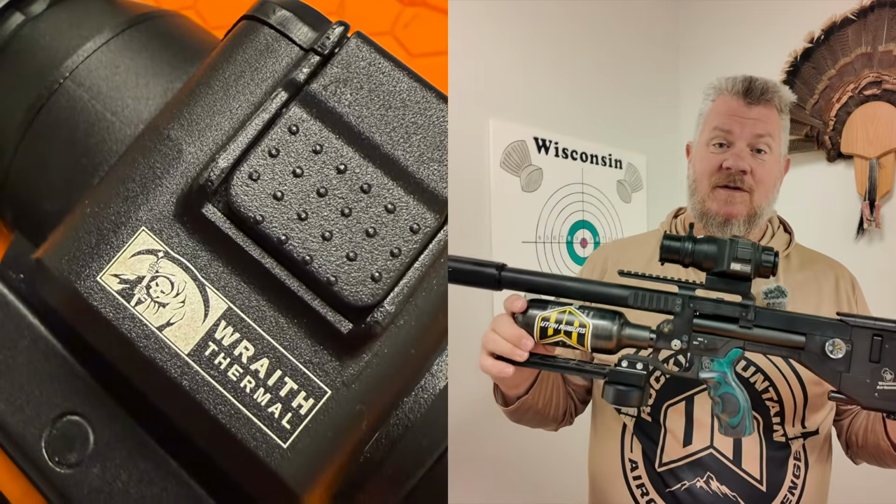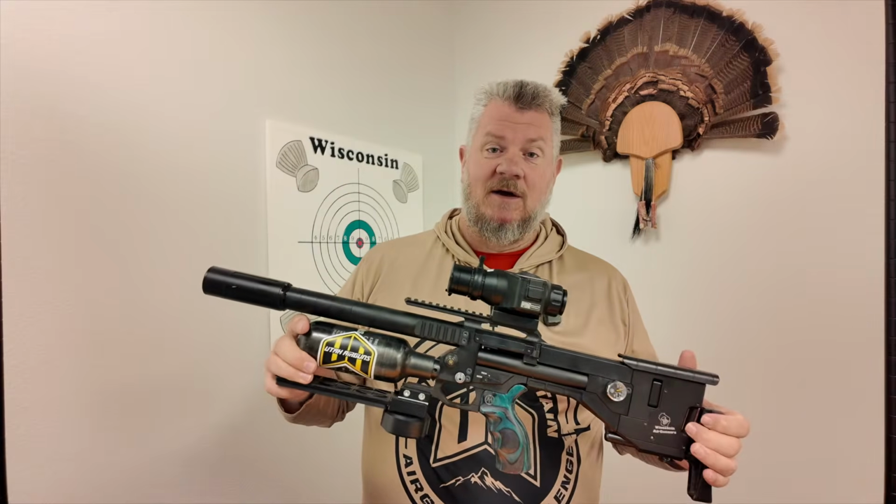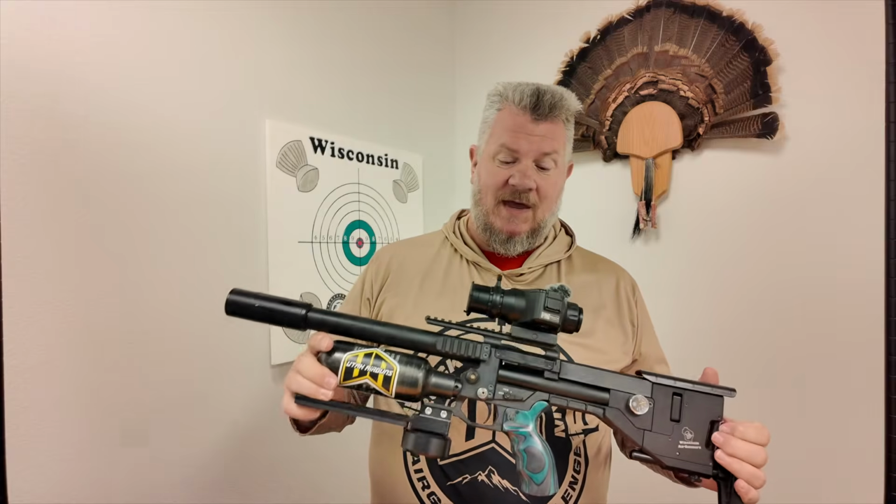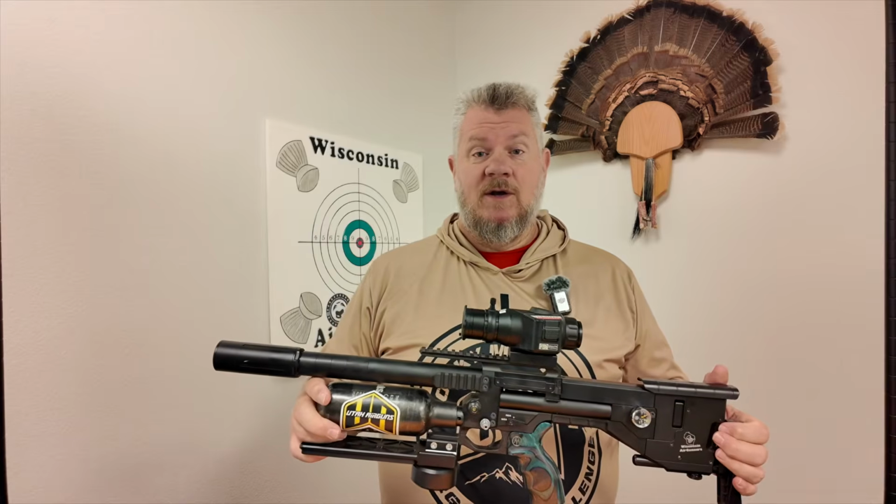Hi everybody, it's PJ from Wisconsin Airgunners, and it is my pleasure to introduce you to my long-term review of the Sightmark Wraith thermal. I've got it mounted here on my .22 cal AirMaks arms Krait, and I've been using this thermal for well over a year now, and really looking forward to bringing to you what is kind of an overdue long-term torture test on this thermal unit.